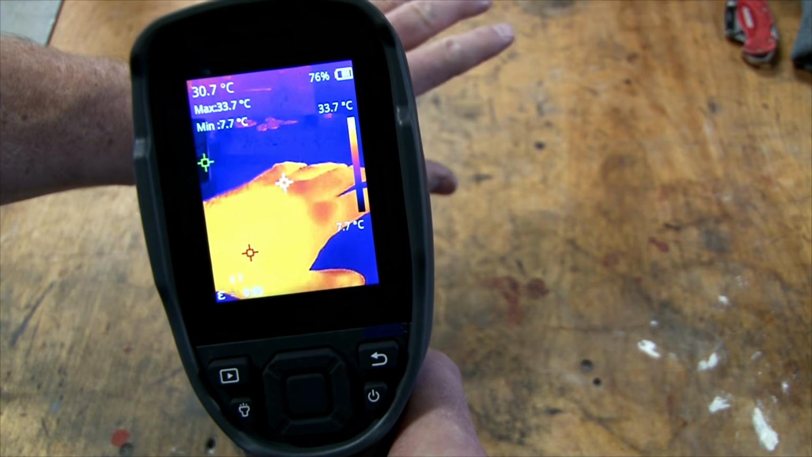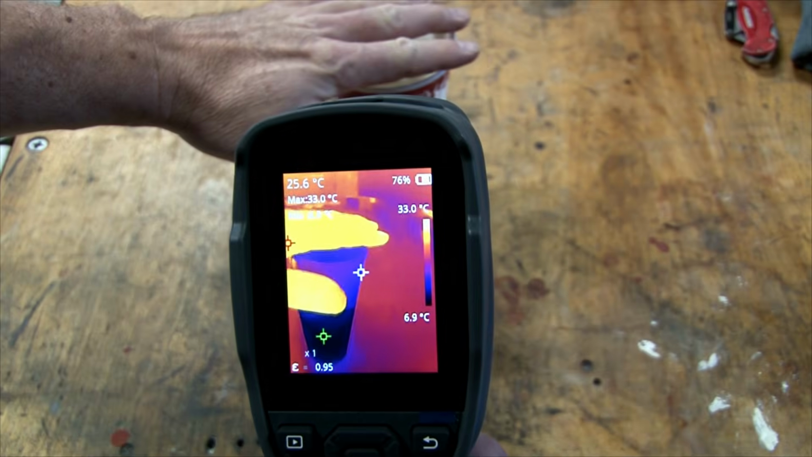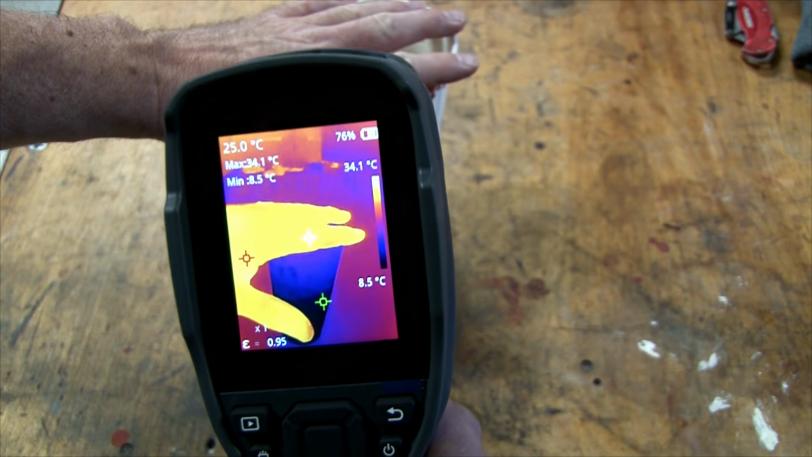I got a thermal imaging camera, and what I thought would be interesting is to check out some machining tools and how they cut and where the heat is dissipated in the part. So let's go ahead and check this out.